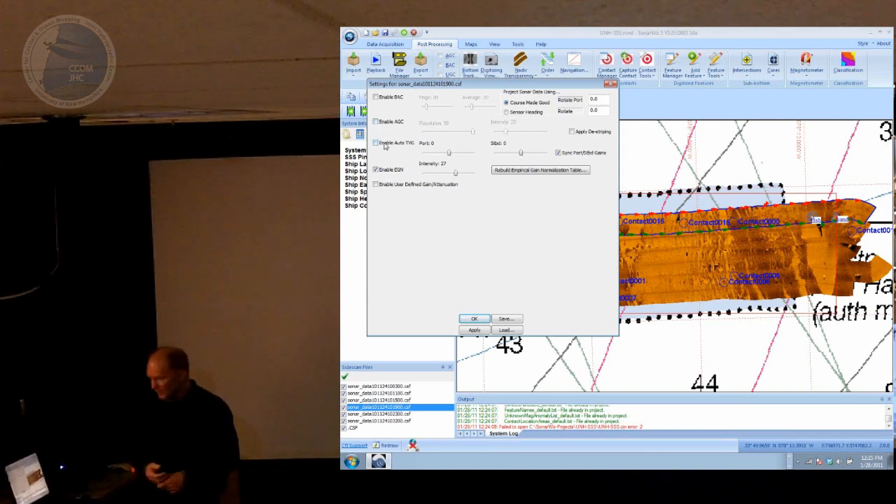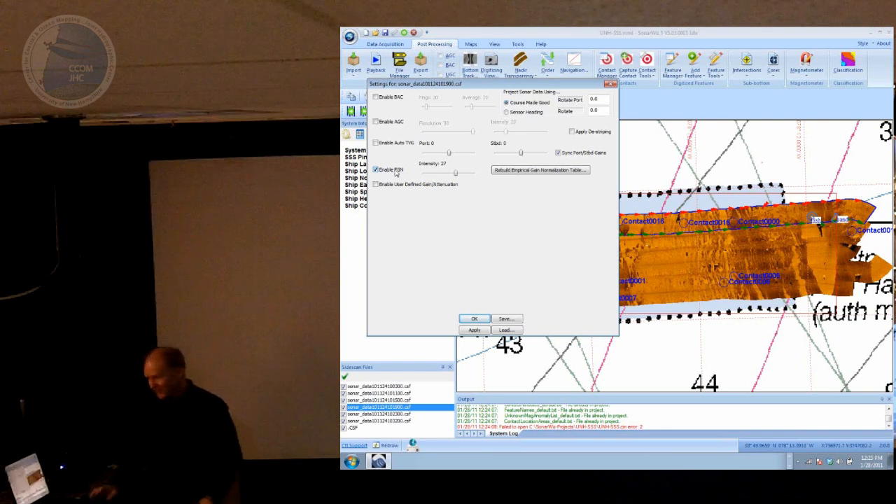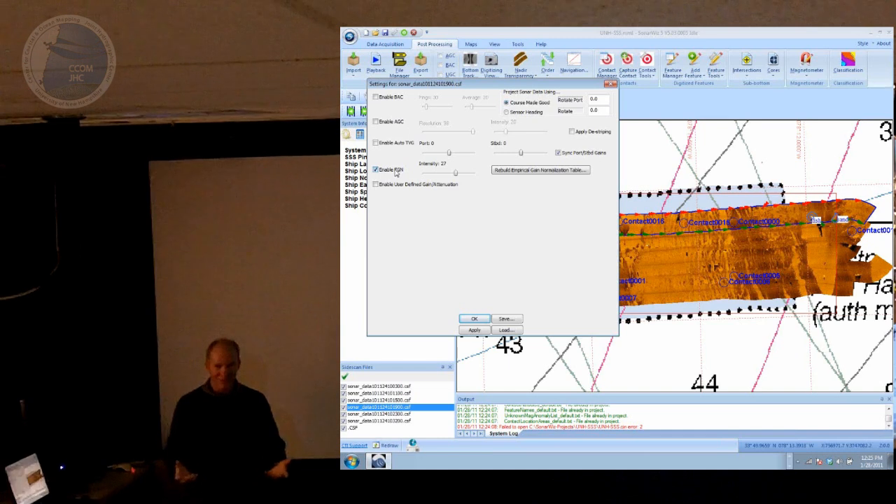Auto TVG is very similar. It's actually a former Klein employee wrote that for us. It's what's used in SonarPro, but very similar. This is the one I want to talk about a little bit. We call it EGN, for empirical gain normalization. And I didn't write this stuff. I don't have the brain cells to do it. But the guy that wrote this is a guy named David Finlayson at USGS. And it's kind of like our version of GeoCoder. I know GeoCoder is kind of a horrible word here.